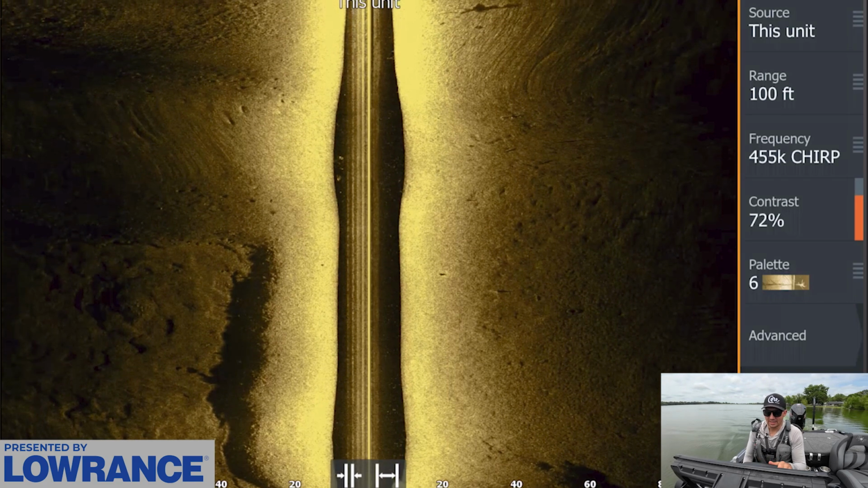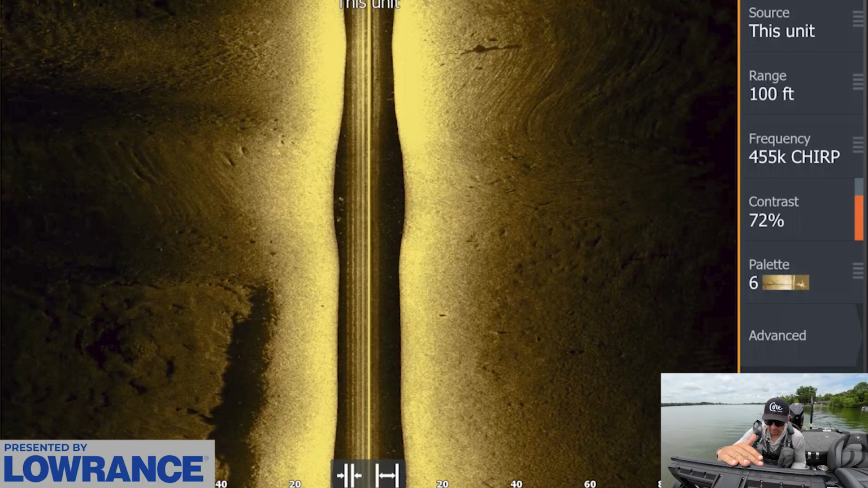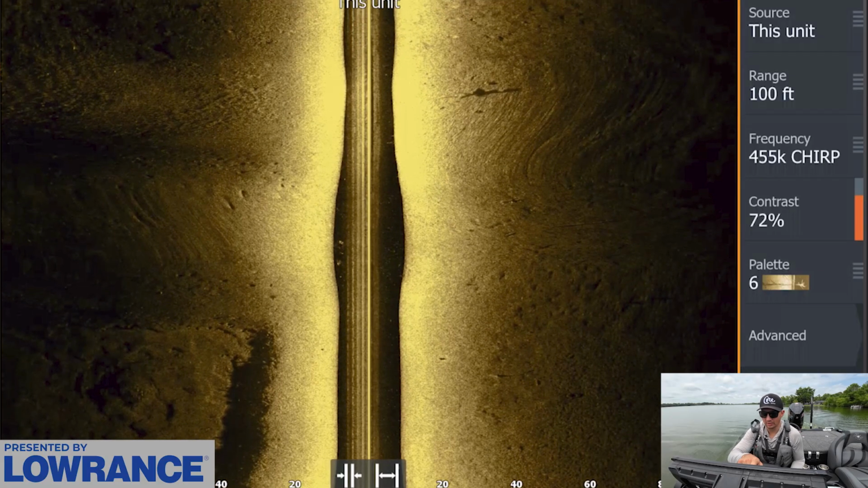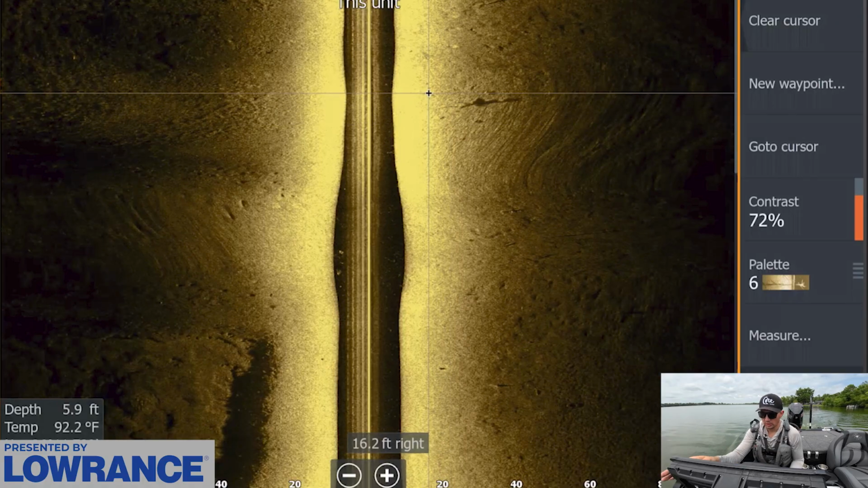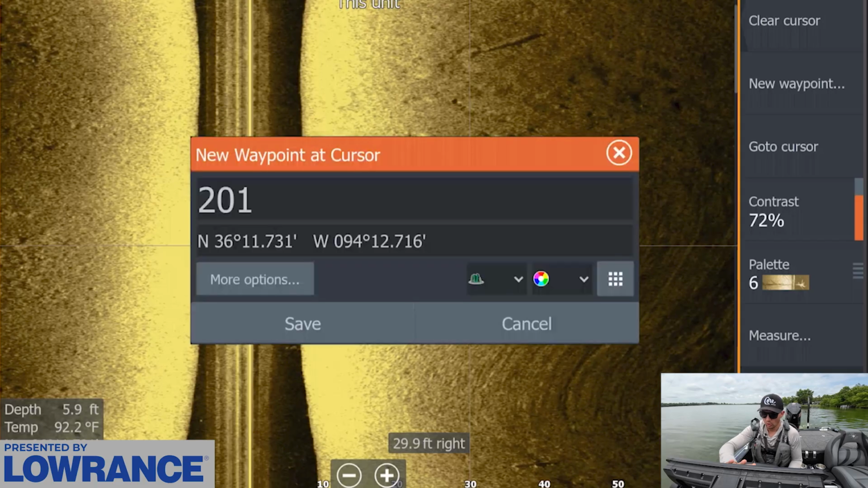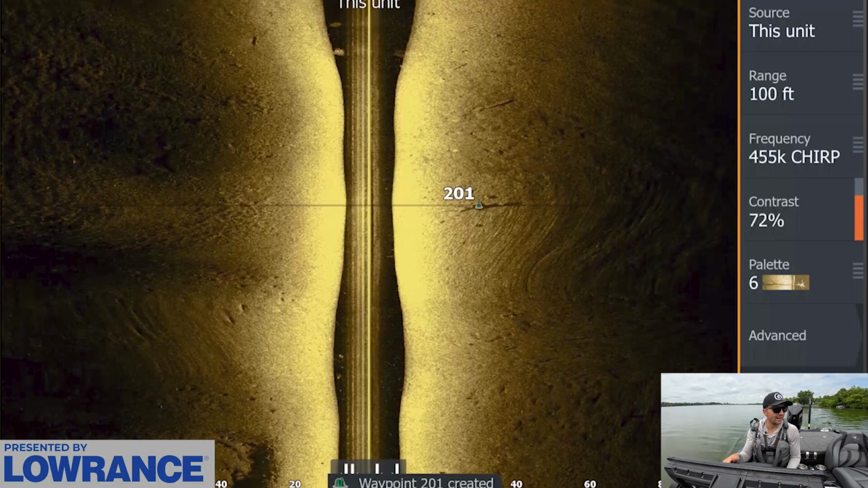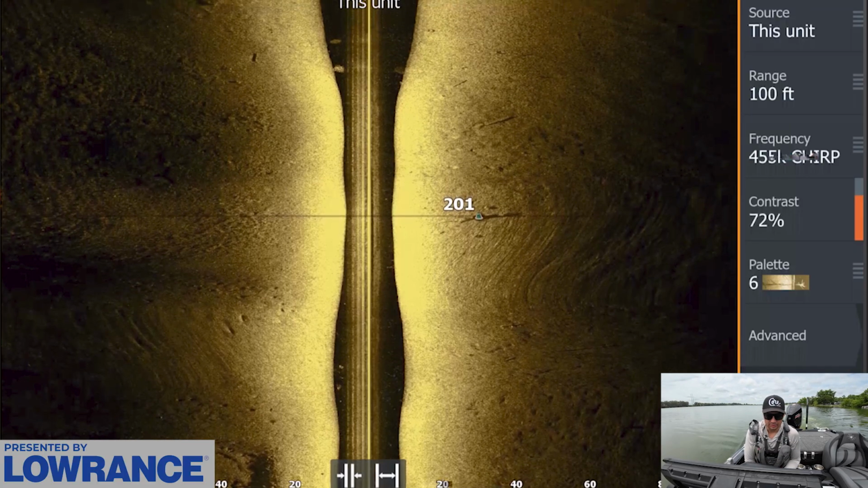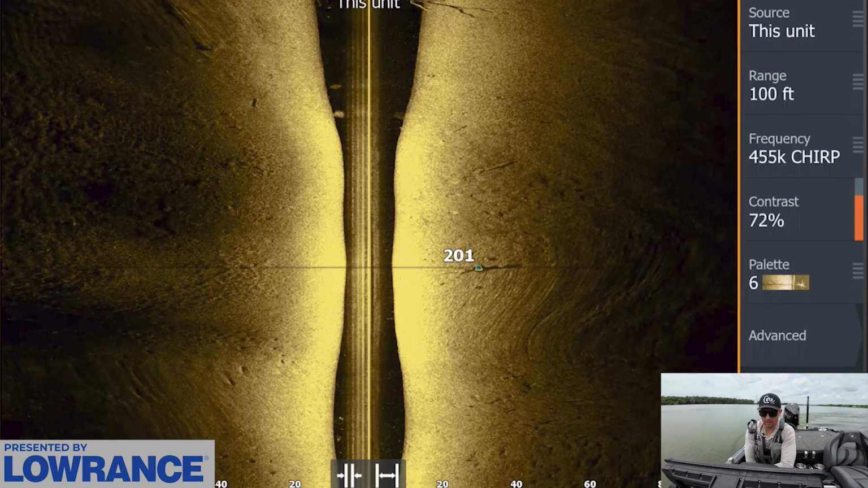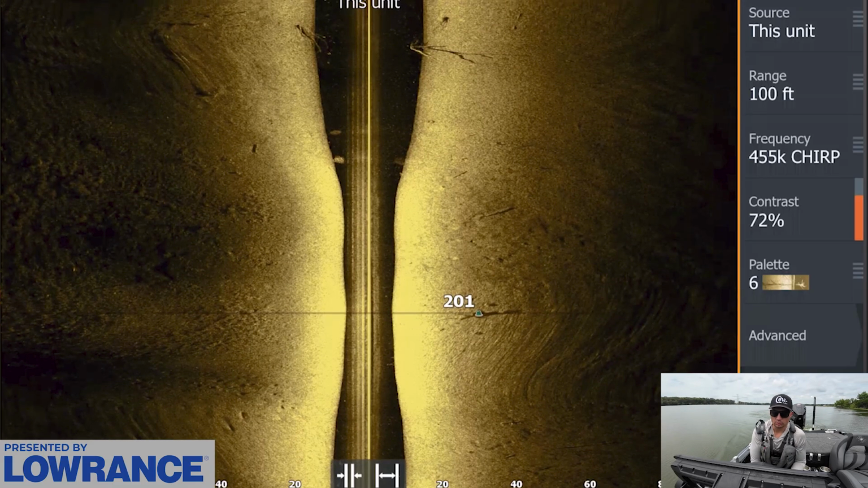And there's a lot of random isolated pieces of brush and stuff like that that I've actually noticed have a little bit of potential activity around them, like this brush pile right here. You can see there's a few isolated dots. These are actually probably some brim, and then there's that piece of brush. So instead of maybe trying to find the brim beds that have the bluegill or the brim in them, we might need to find the brush piles that have the bluegill and brim around them and then fish those. Definitely finding them though shallower.